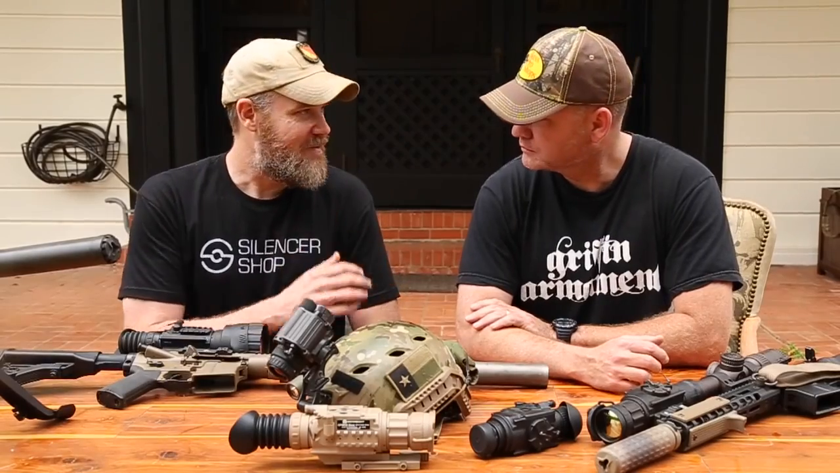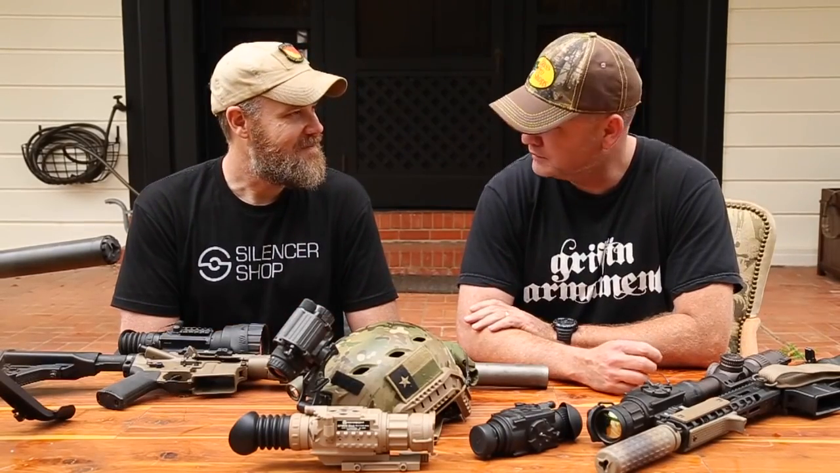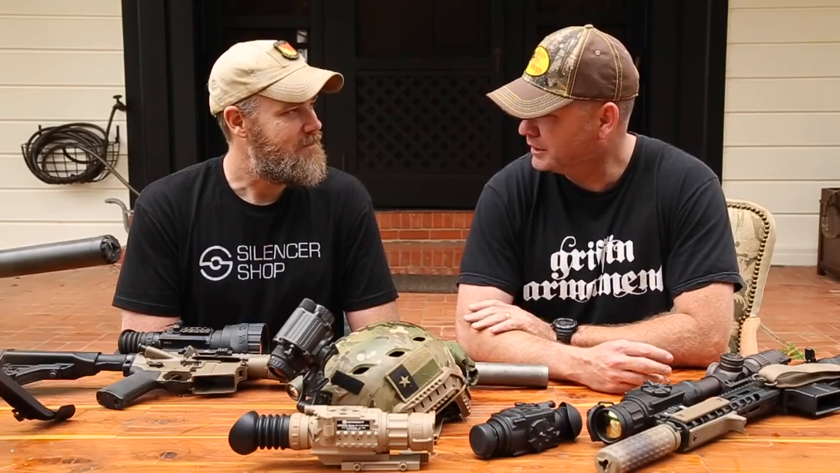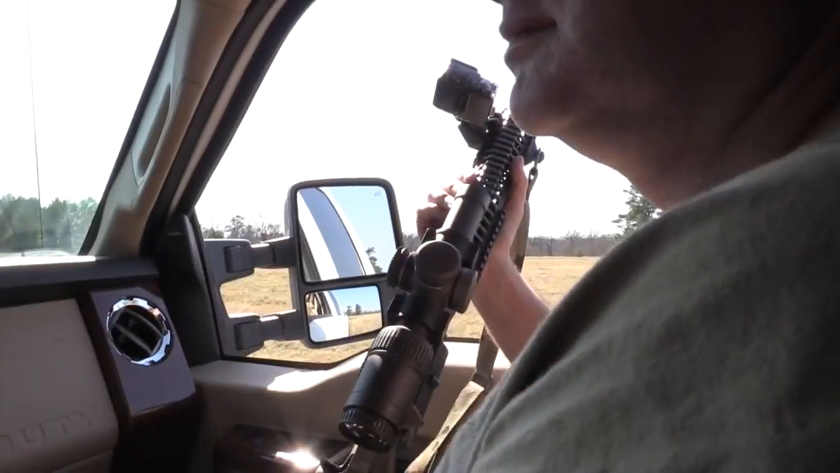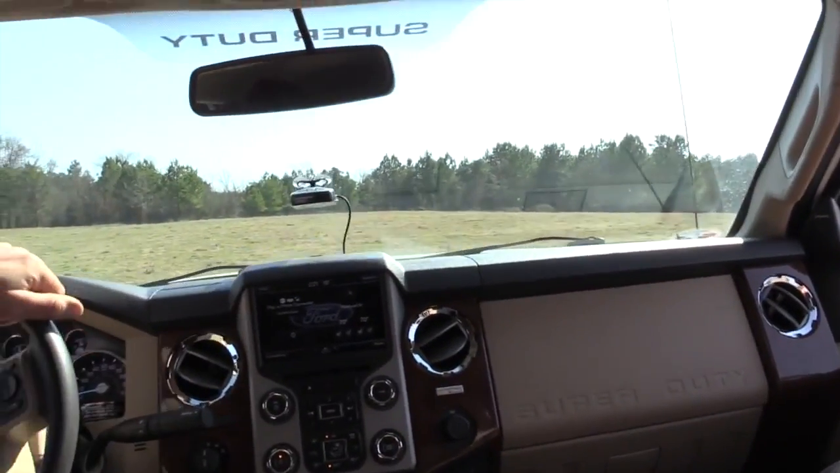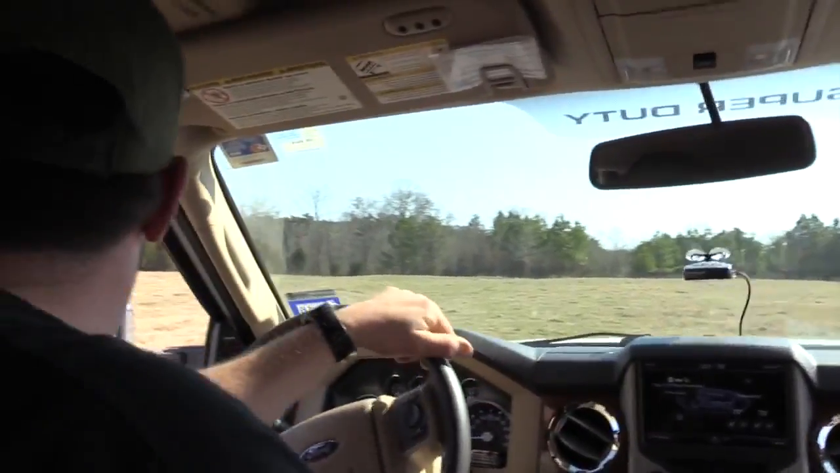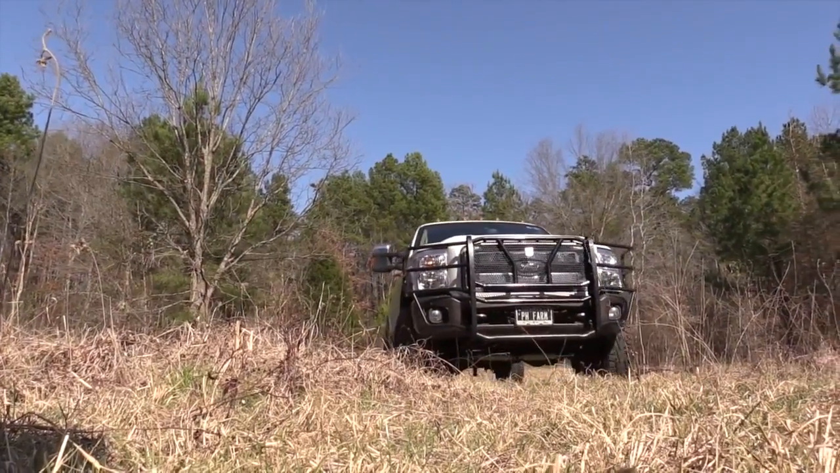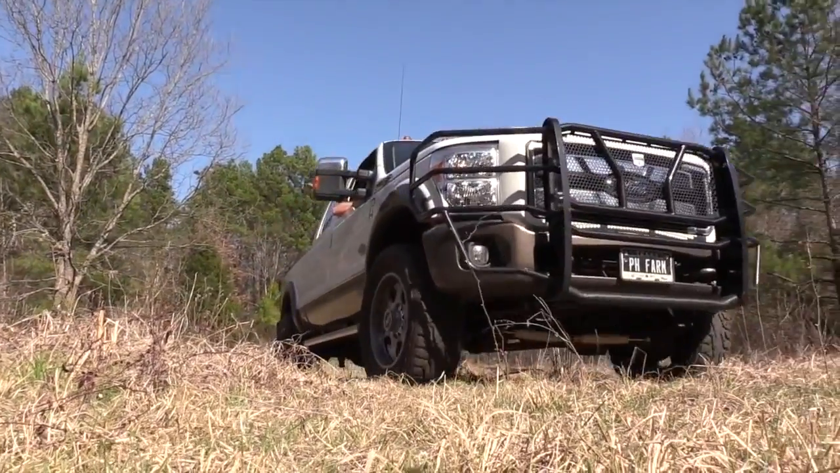Todd and I were talking about how he got started in it, and you started off with a lever action rifle. Yeah, a 45-70 lever action, 5 shots, and it was fun, and it knocked them over. To keep the population under control, you really need to kill 7 or 8 out of 10 just to keep it even, and it wasn't cutting it. So it's evolved from a 45-70 into night vision, suppressors, AR-15s, 6.8s, 308s.